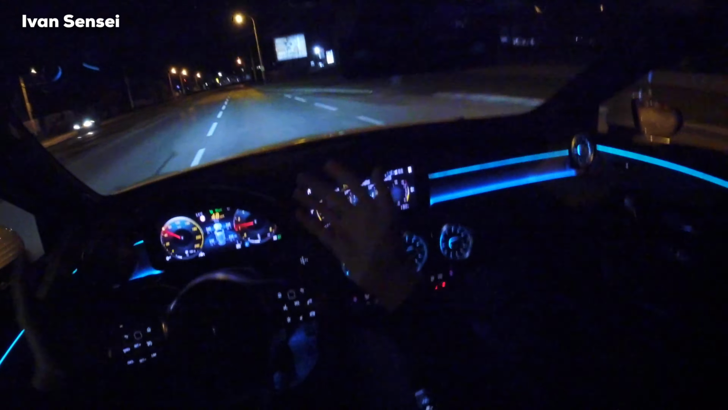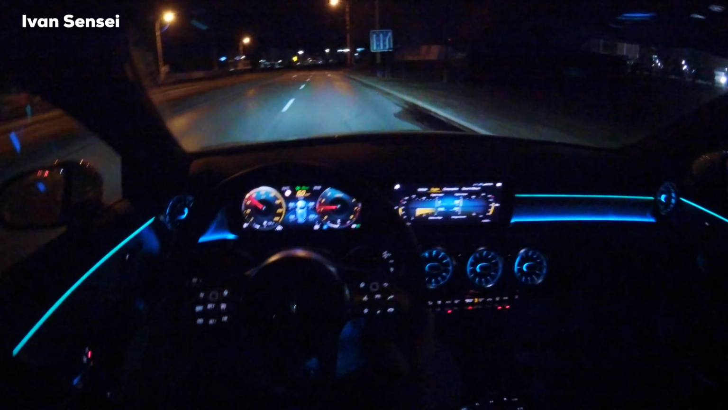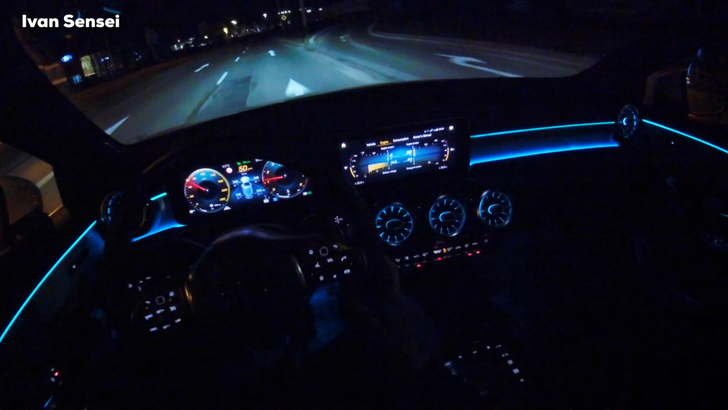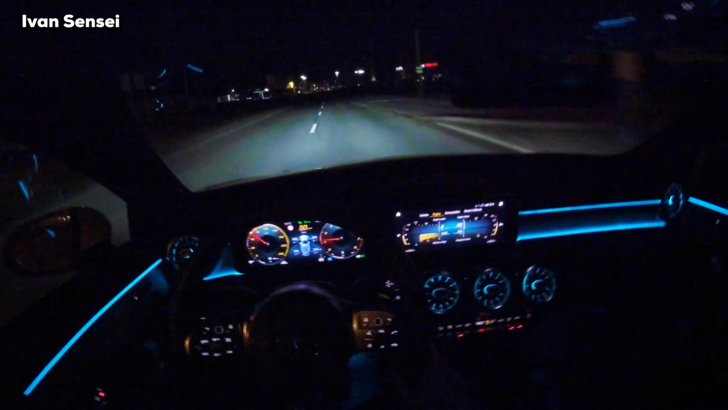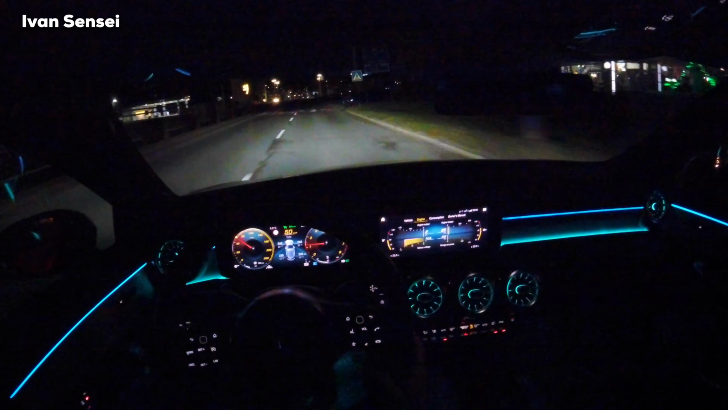For example, now I waited like 20 seconds, and you don't need to turn off the engine for 20 seconds. It's mostly for the fuel consumption, I think, because you maybe save like 100 milliliters of petrol, and maybe not even that. So it's not really something I'm using.